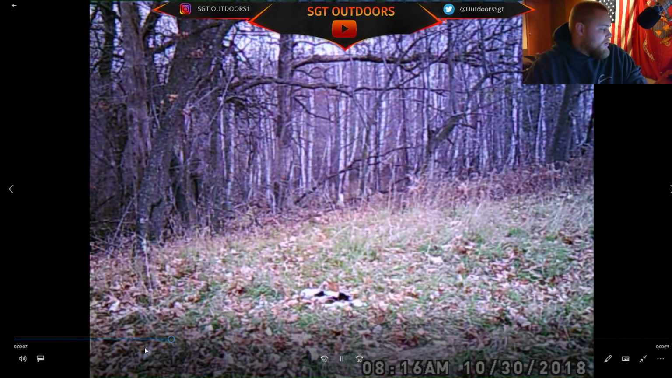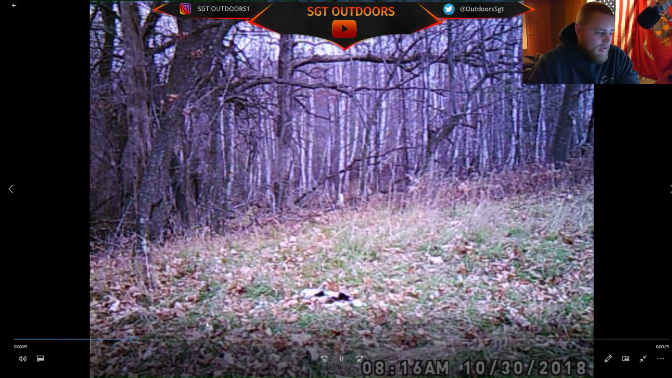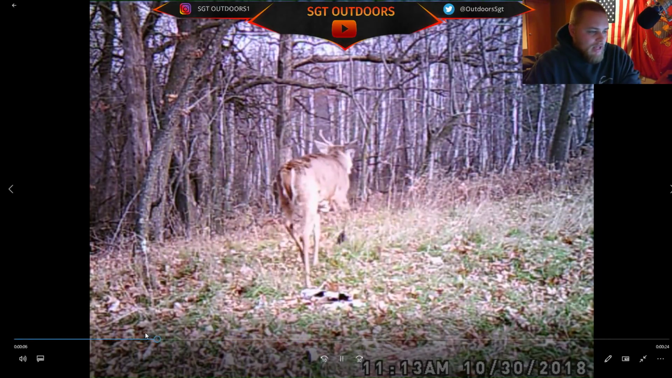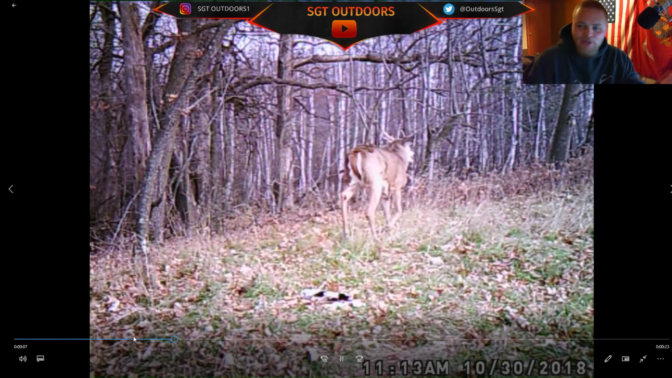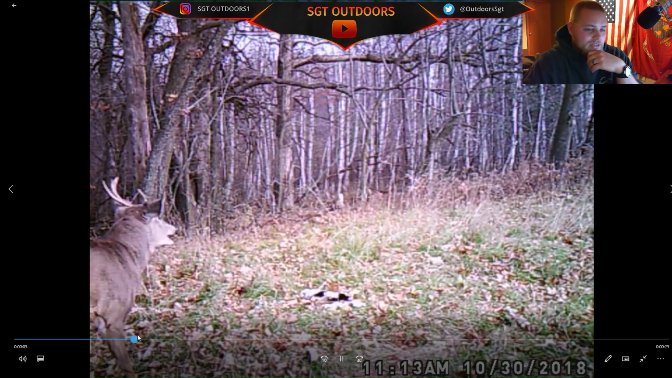He was definitely interested in something happening up here, and I'm pretty sure it was bucks fighting behind the camera, because the next video is him kind of running away. And then that right there, that odd buck running around. So we got the one-sided buck, and then we got this other one-sided buck. I have yet to see him in the stand though. 2 inches of snow on Friday. That'll be a great time to get out in the woods.